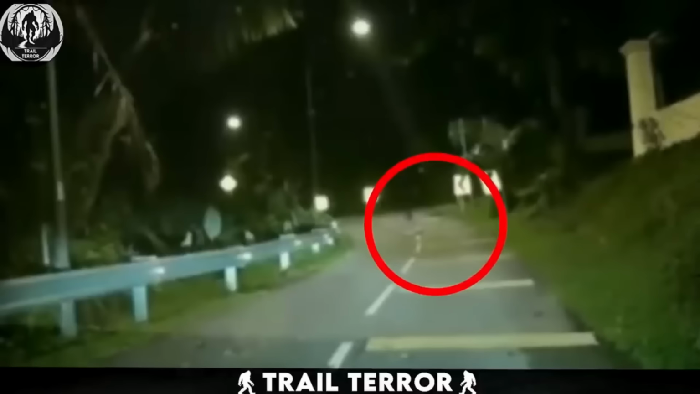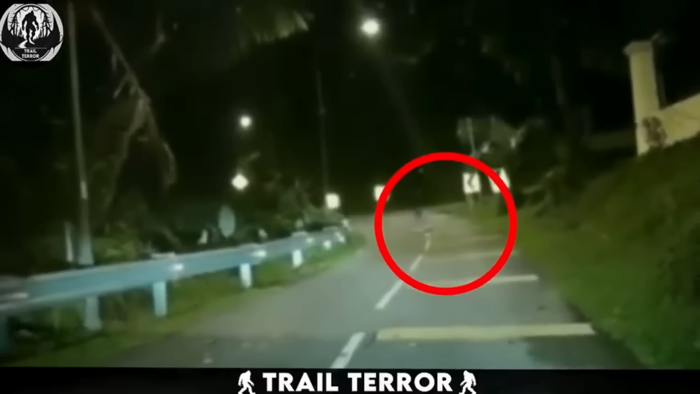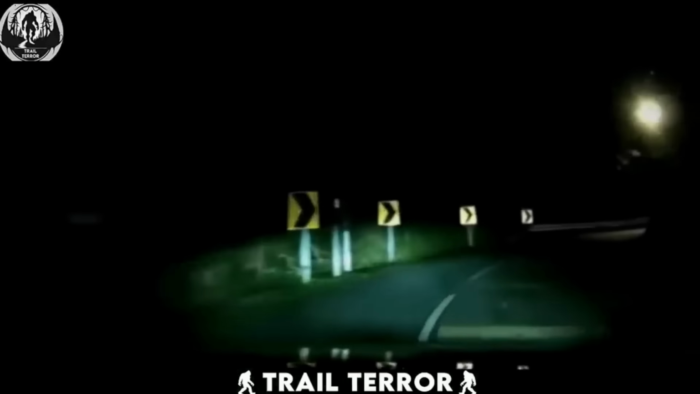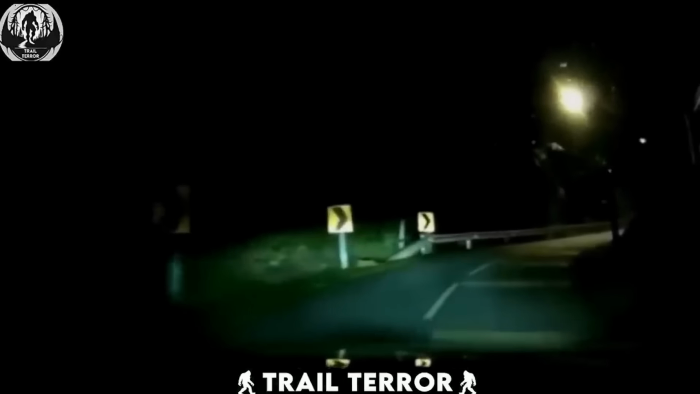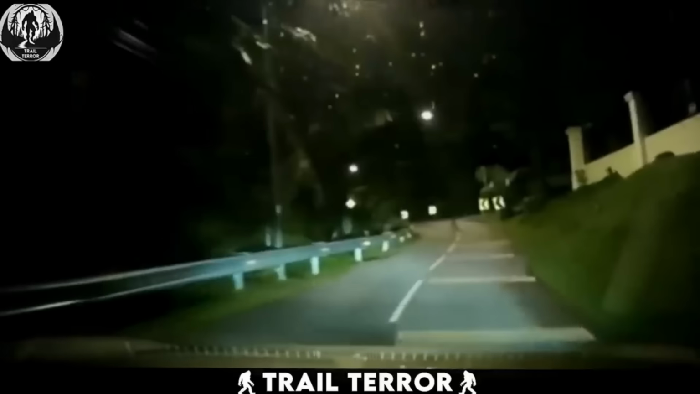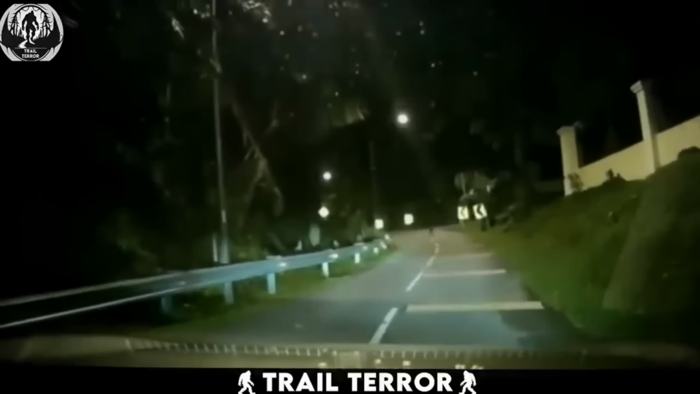Spotting the mysterious figure from a distance, the driver cautiously brings his car to a stop. The camera captures the driver's stunned reaction as he grapples with comprehending the strange sight in front of him. Okay, that's a bit scary. Yeah, that's a bit scary. That is very scary.